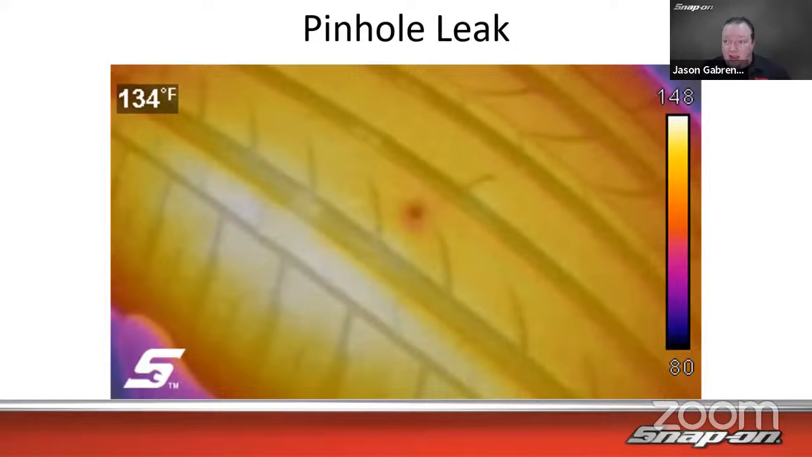In this case, we have a pinhole leak in the tire because the high pressure air will be cooler than the surrounding air. So you see we got a little cool spot right there versus the rest of the tire, it's fairly warm, over 100 degrees. And then that's coming out at maybe 90 degrees, something like that. It's coming out cooler because the high pressure will decrease the temperature. So we can see that right there.